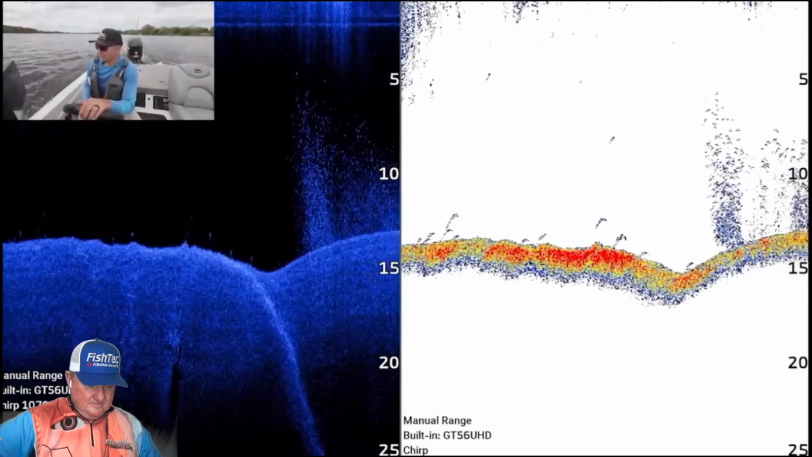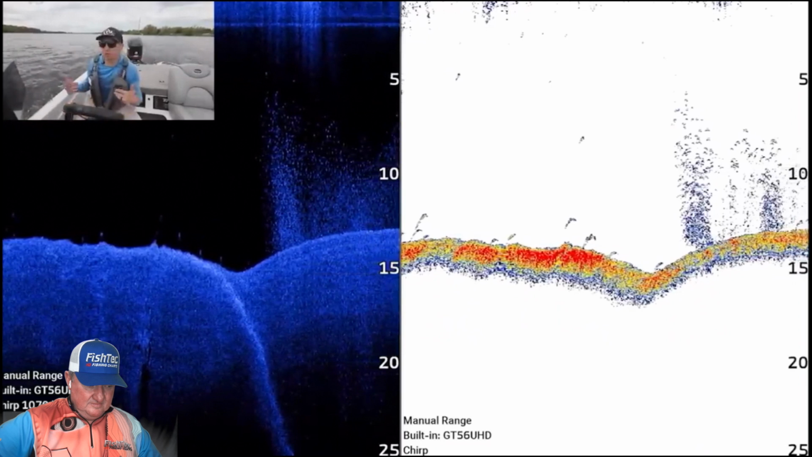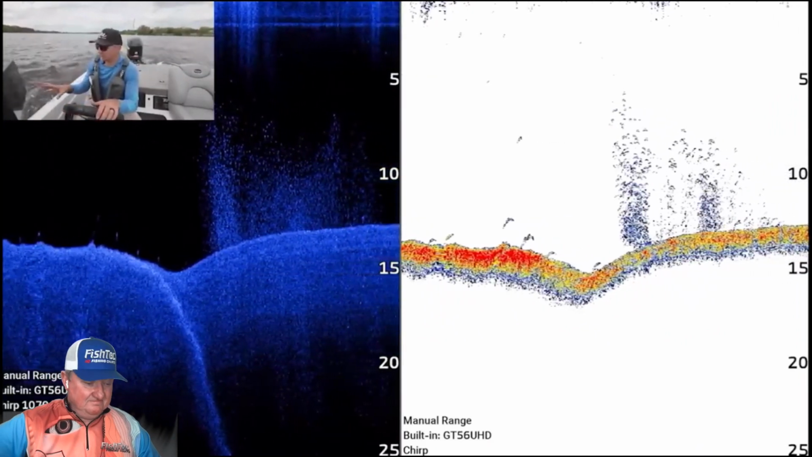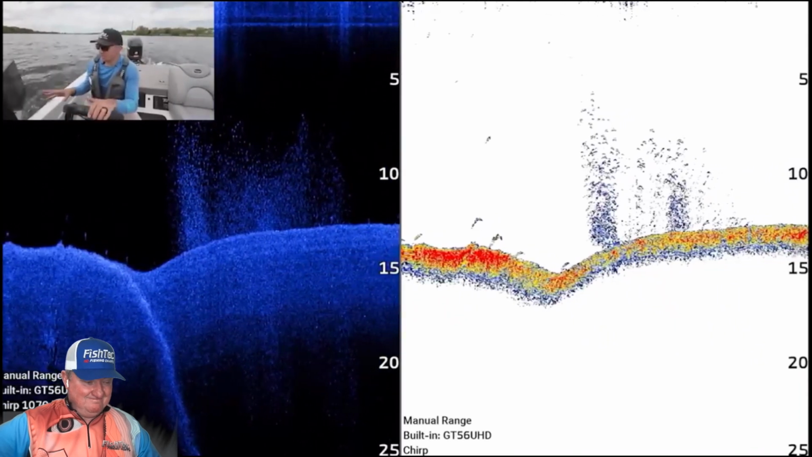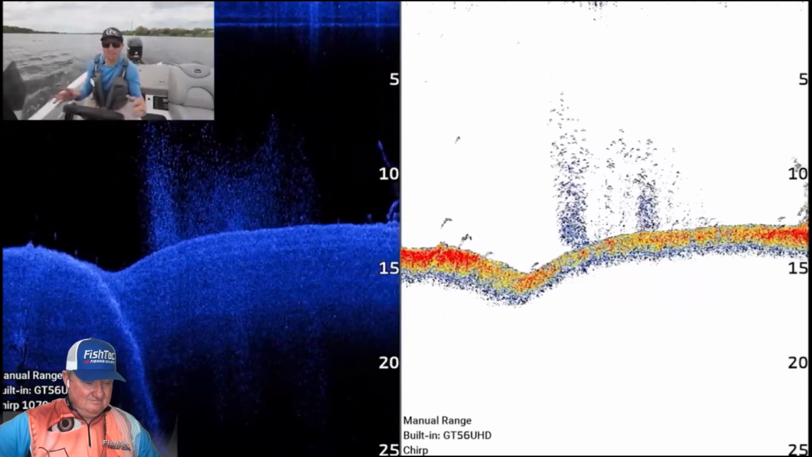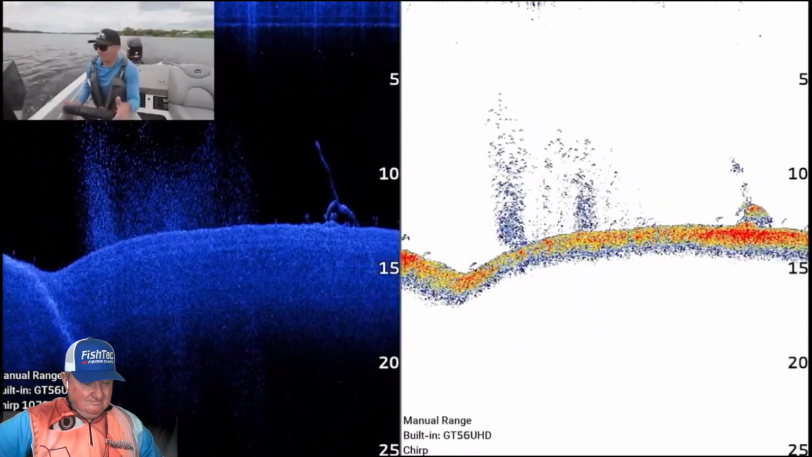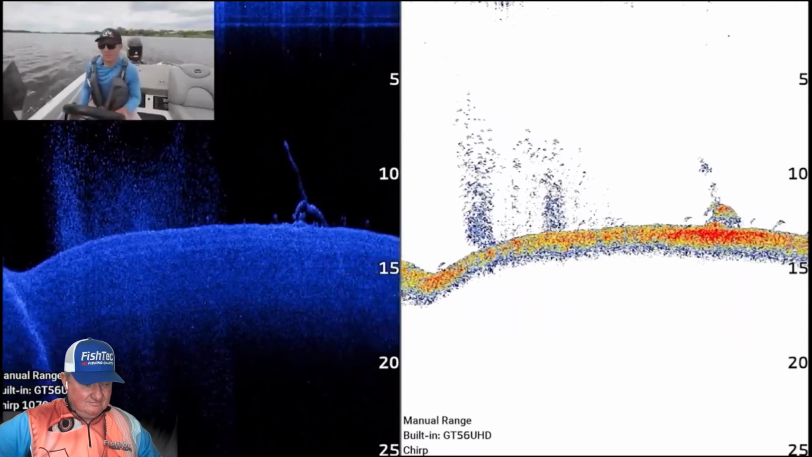And it just isn't worth my time trying to target those fish because one, they're not that easy to catch when there's all this bait around, but they're also somewhat spread out. They're not grouped up tight, so I have to target individual small few fish here and there. So just not worth the effort when you're only fishing for a 2 pound fish.